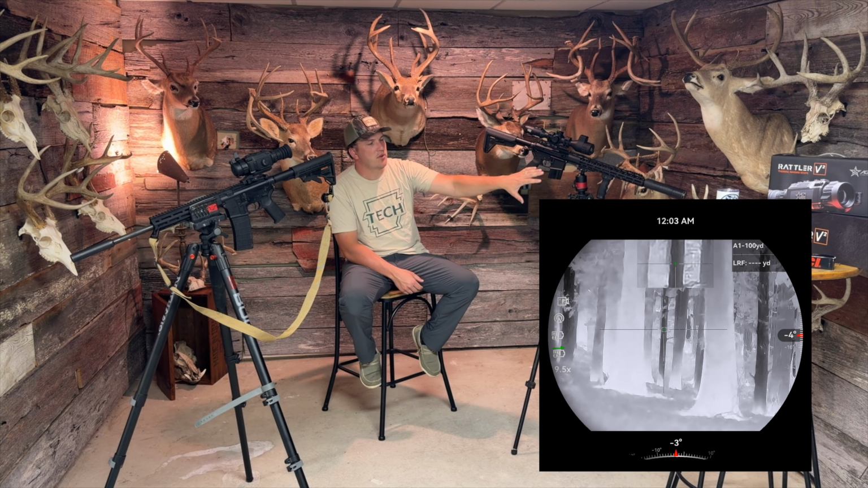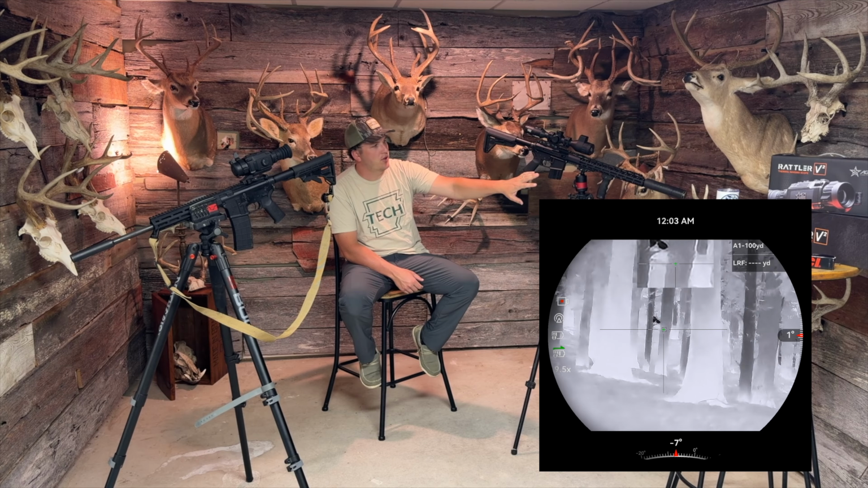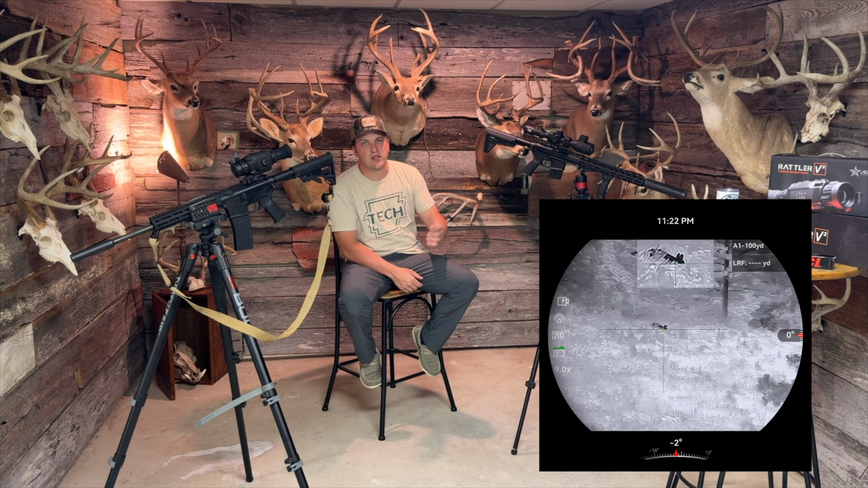Was going to go titanium. Probably should have. Would have been a lot lighter, but because this is an AR platform, I did want to put something that's rated for... if I decide just to start hammering that trigger, I'll be okay. Now, this is an AGM Adder V2. This is a 35 by 384. This is a Bear Creek upper and a Palmetto State lower.